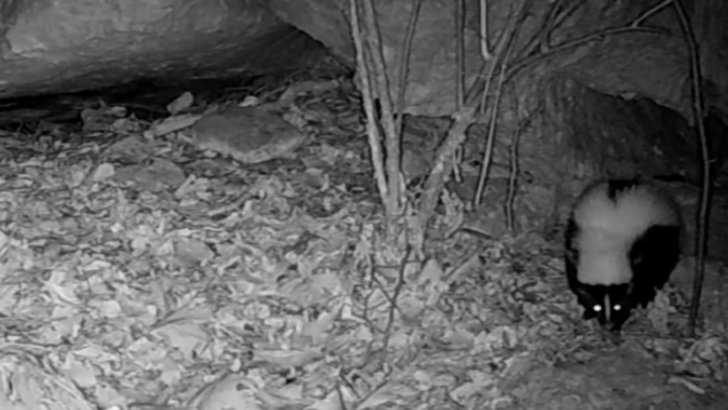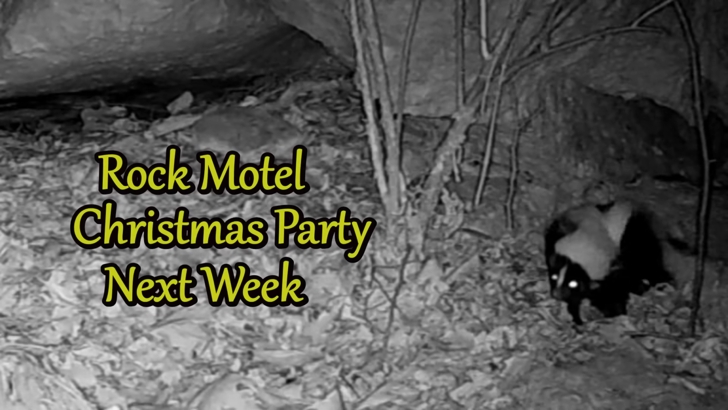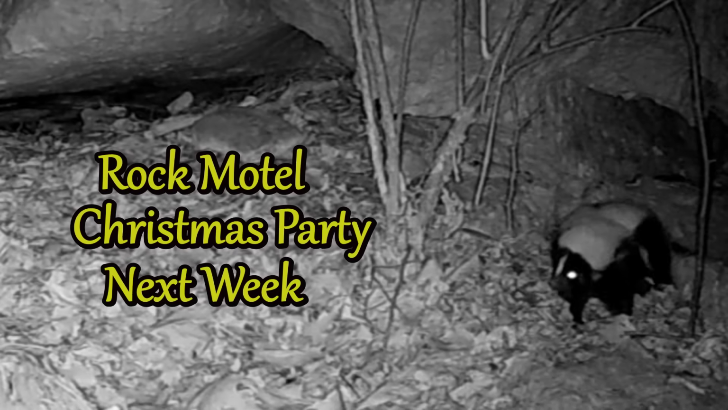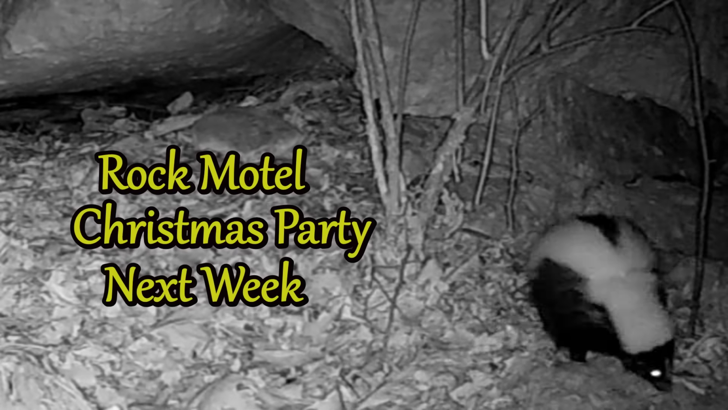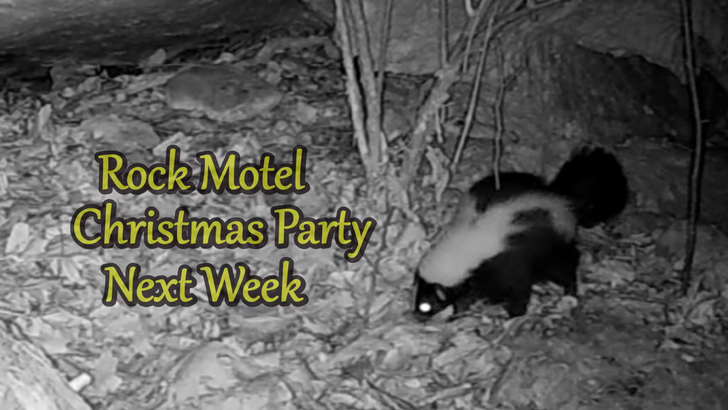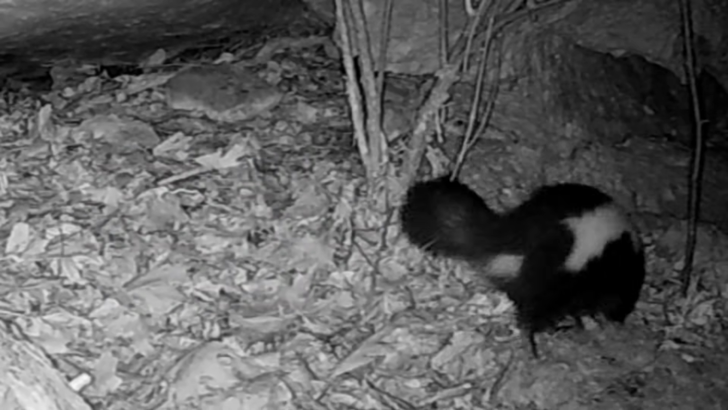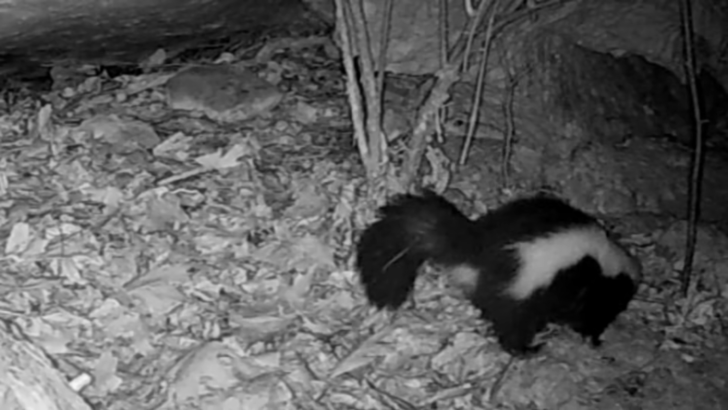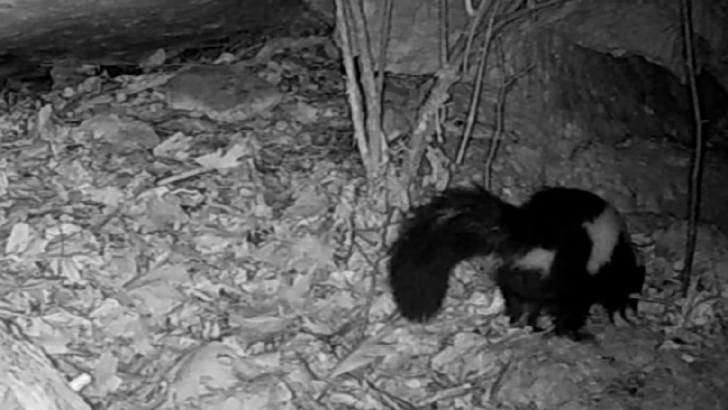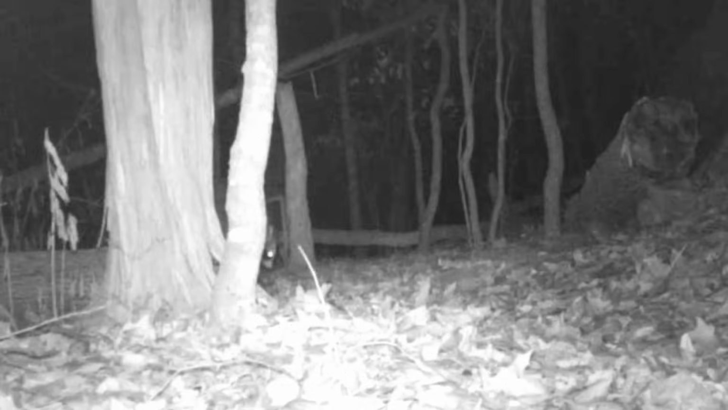There's old Stripe again. Now I've packed in a bunch of vitamin-enriched milk bone dog biscuits for all these little animals at the rock and at the tree. So we'll see next week. I'll have that on the Christmas party one for the animals. We'll see who shows up. I've got peanuts for the squirrels, seeds for the birds, and them milk bones for all the other little animals, and vitamins to help keep them healthy. I hope they like it.